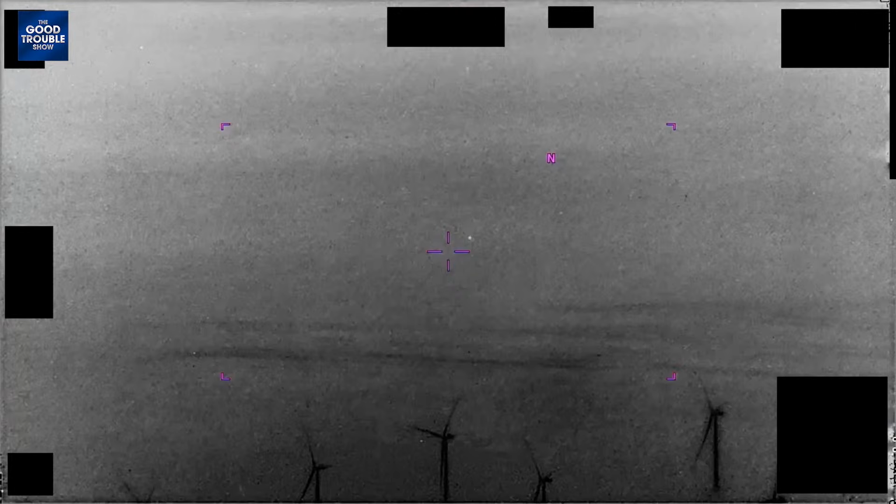It doesn't look like it's floating along the wind like a balloon would be.